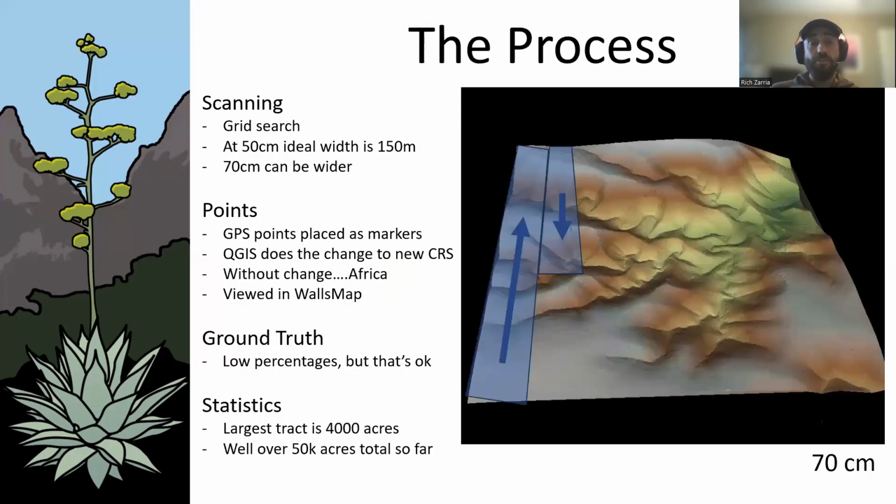So basically, I do a grid search. For example, imagine painting a wall with a paint roller. You go all the way up, and then you move it over and go all the way down. There's a lot of folks that are trying to automate this process, and a lot of efforts being made, using ArcGIS to have the computer do a depression analysis, like anything that's a little closed depression with a hole in the bottom, mark that.